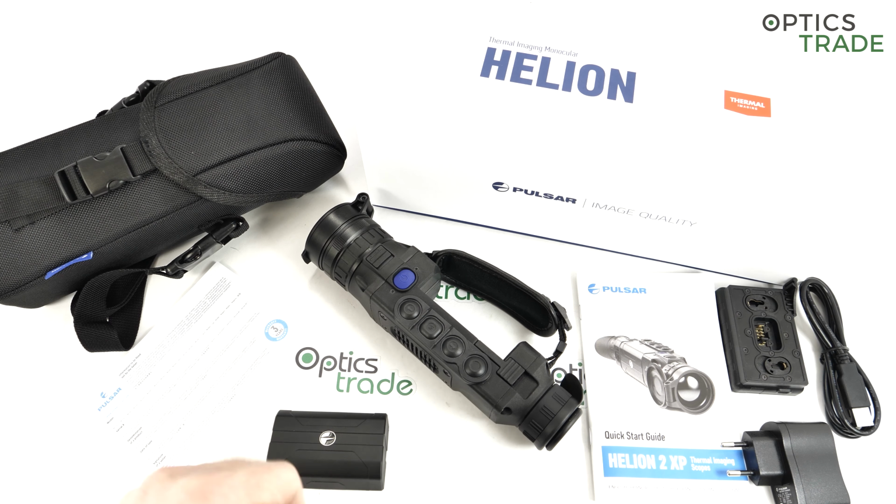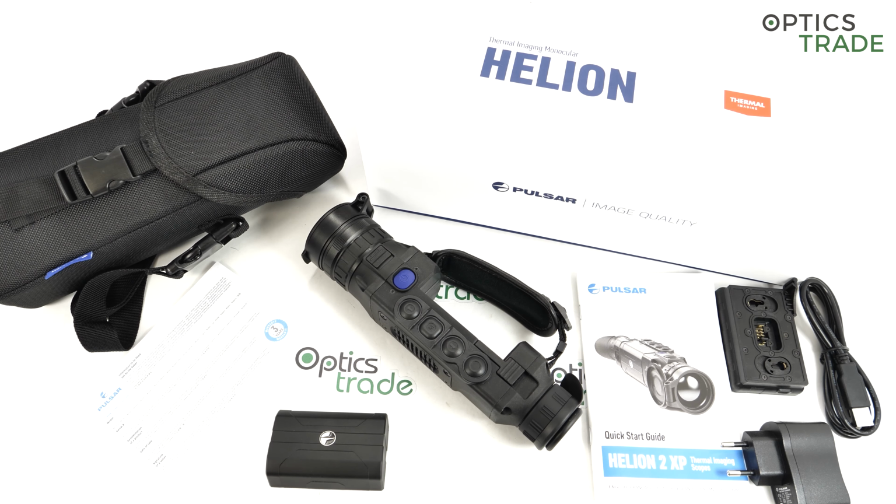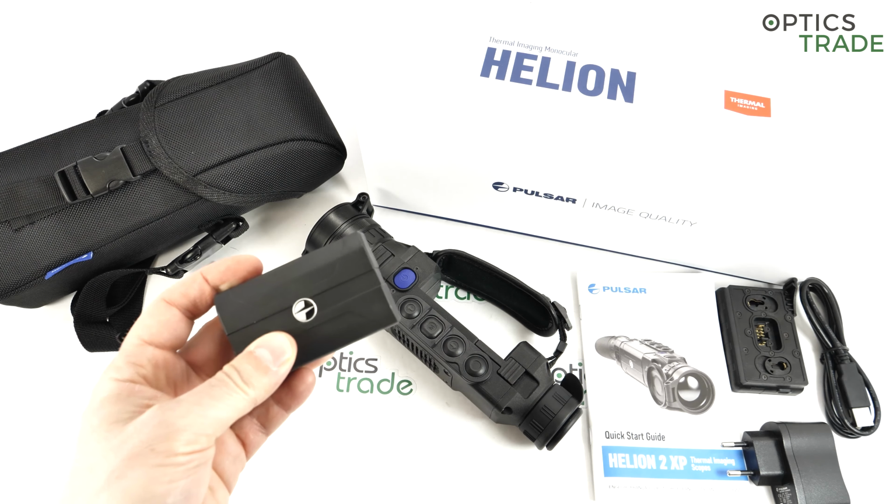So what is really positive about this device? Robustness. It's really made to last. The waterproofness, the buttons and everything, it's made to last. The battery system. This is, I would say, the biggest game changer that came out with Helions.